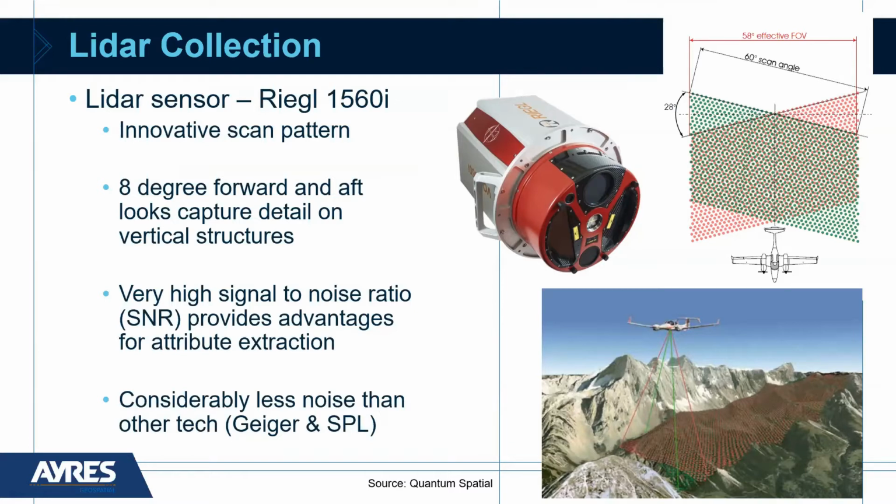And if you look at that scan pattern in the graphic and how that's offset, and then you look at where those dual channel sensors are collecting data in that 8-degree offset, you can see the density of LiDAR that's collected.